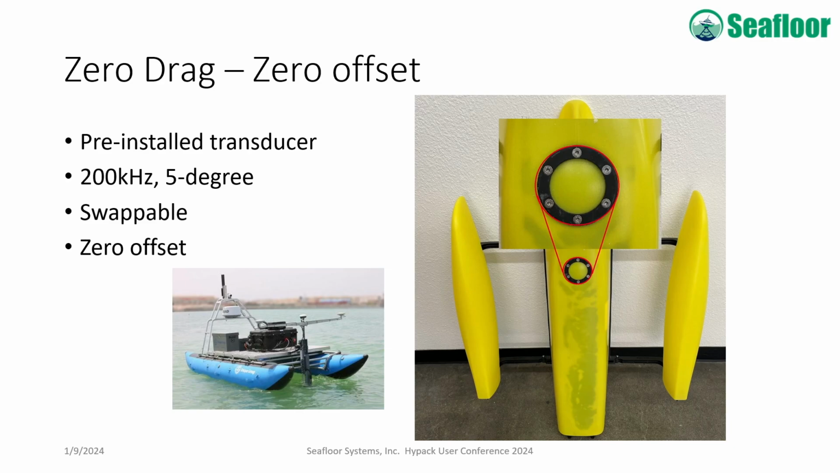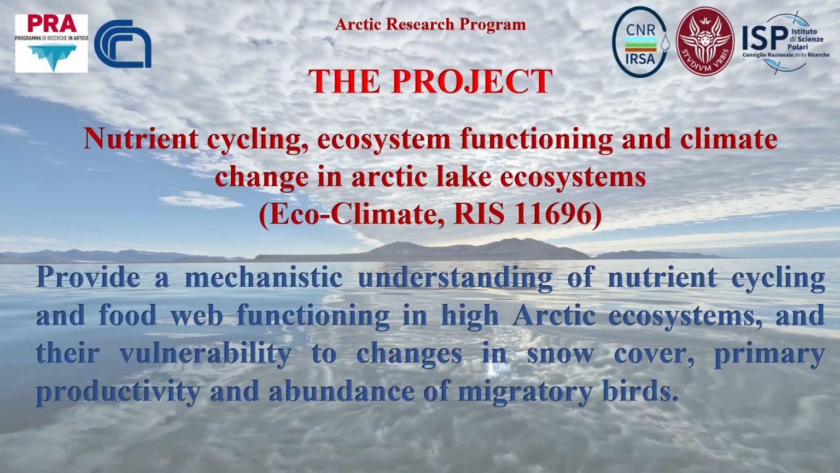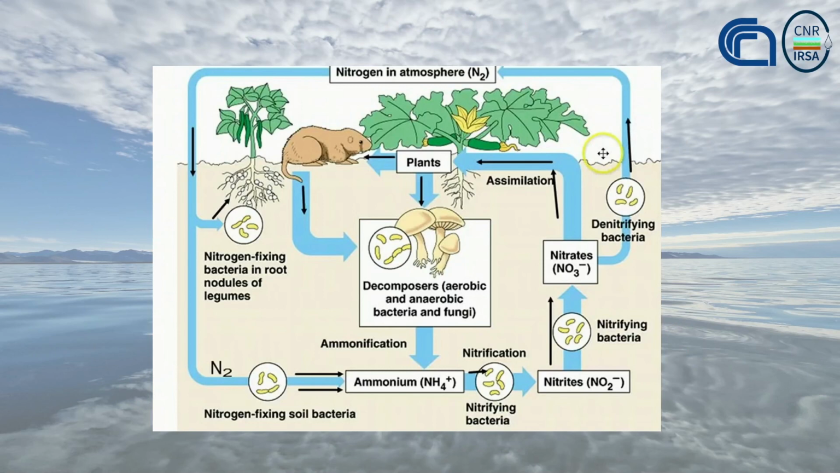So getting to what I'm here for is the project. This is about nutrient cycling, ecosystem functioning, and climate change in Arctic lake ecosystems. Nutrient cycling is transferring nutrients from one medium to the other: animals to plants to the ground and back.